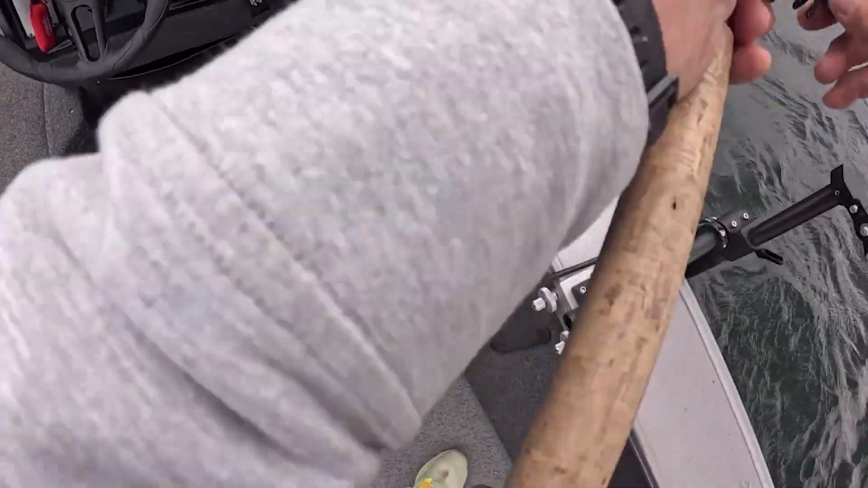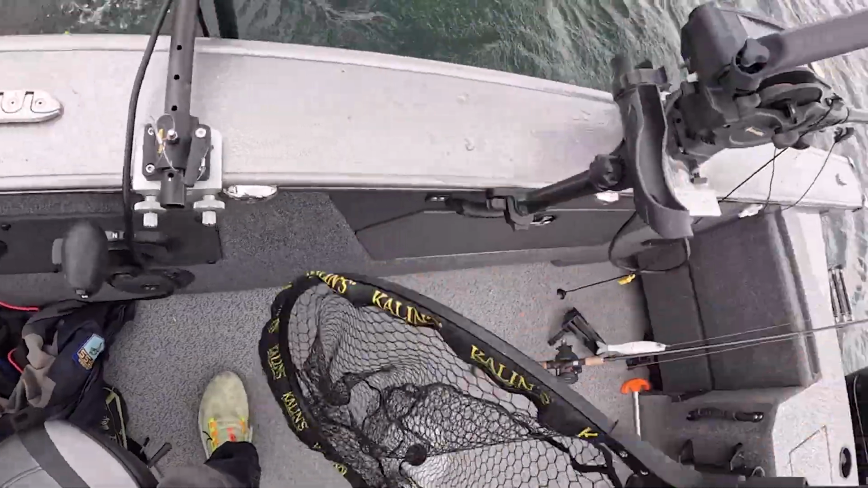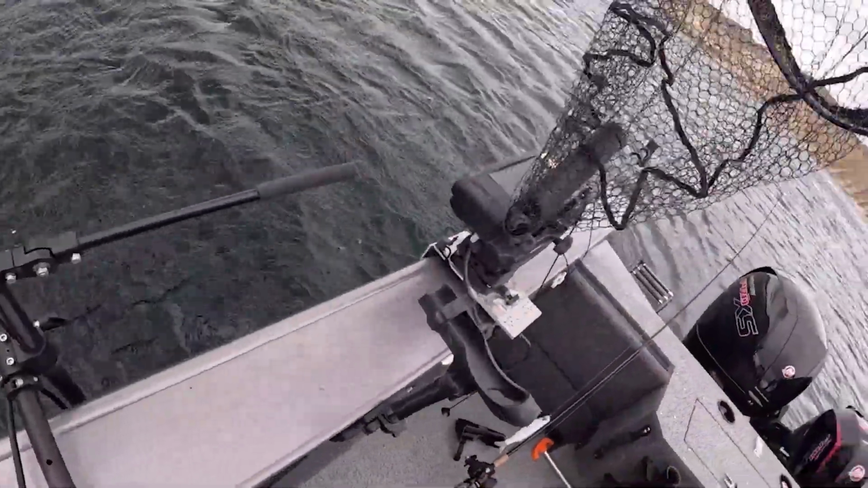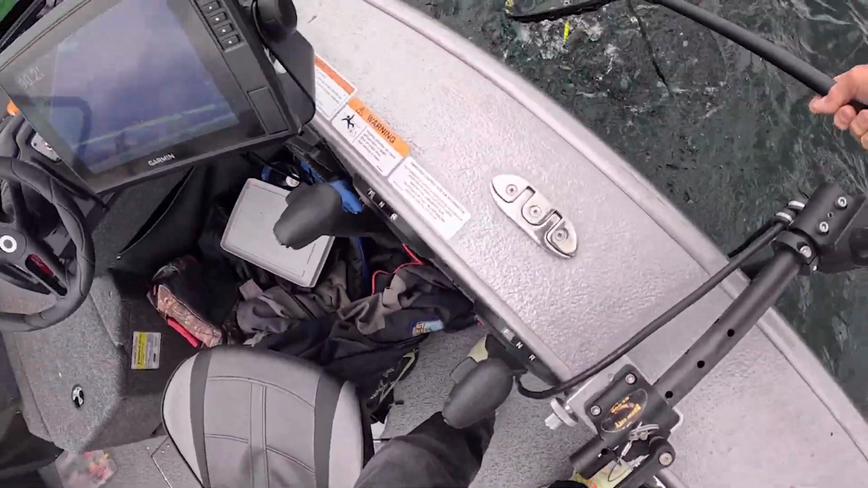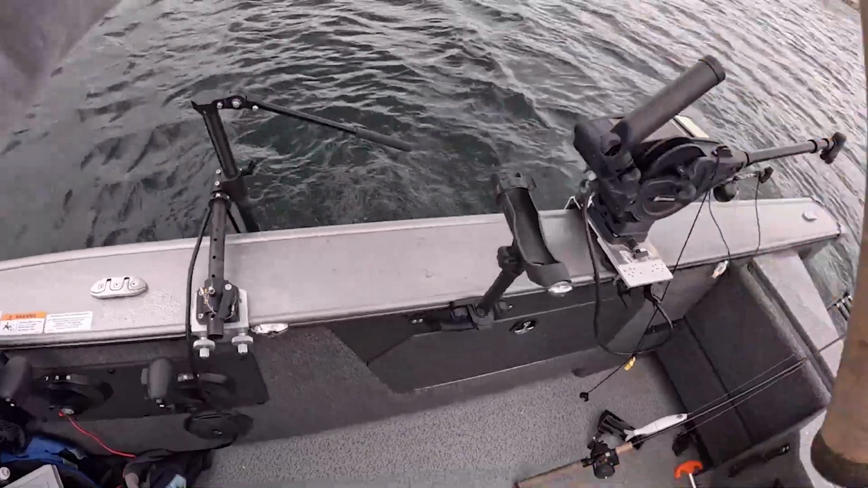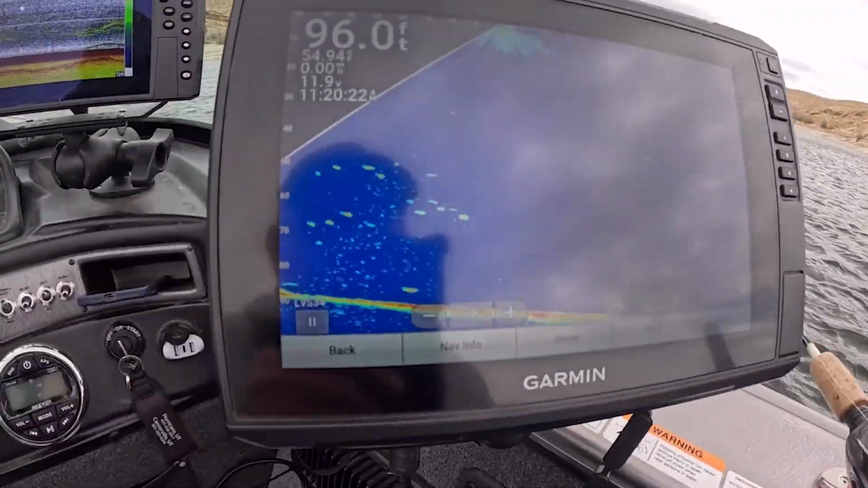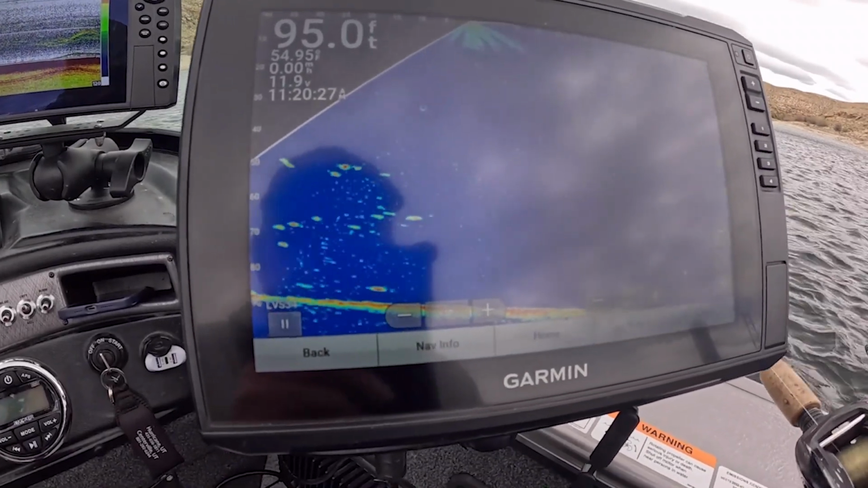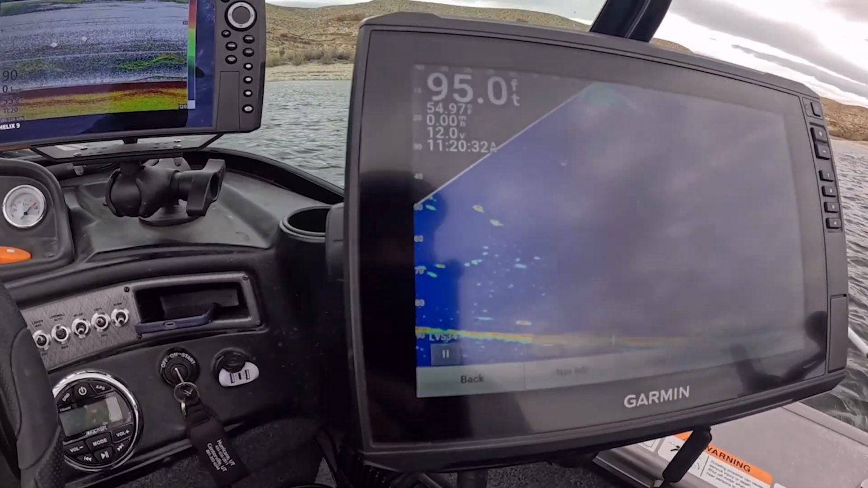Well, I think this is another kokanee. I'm hoping. Yeah, another kokanee. A little smaller variety, but still a good one. We'll take it. Here we go. Another school of fish. I'm right in the middle of them. They're just looking at me. Some interested, some not interested, just moving through.